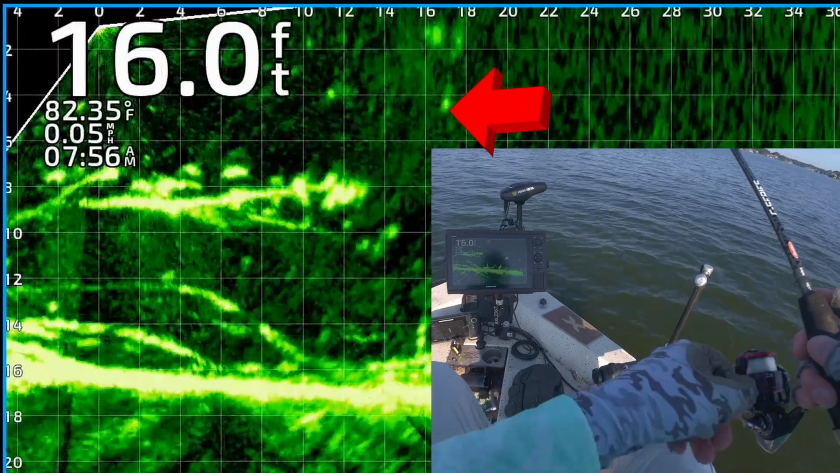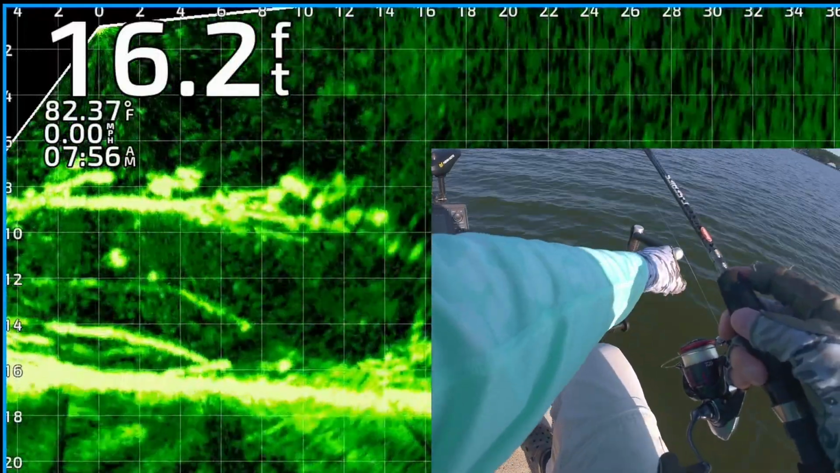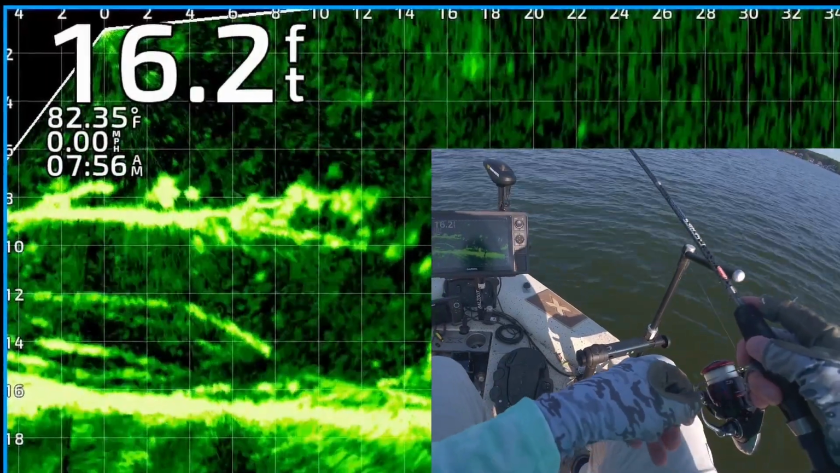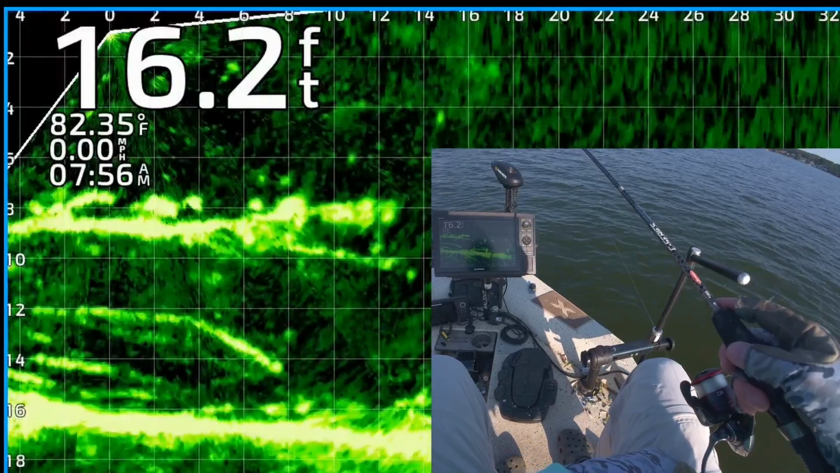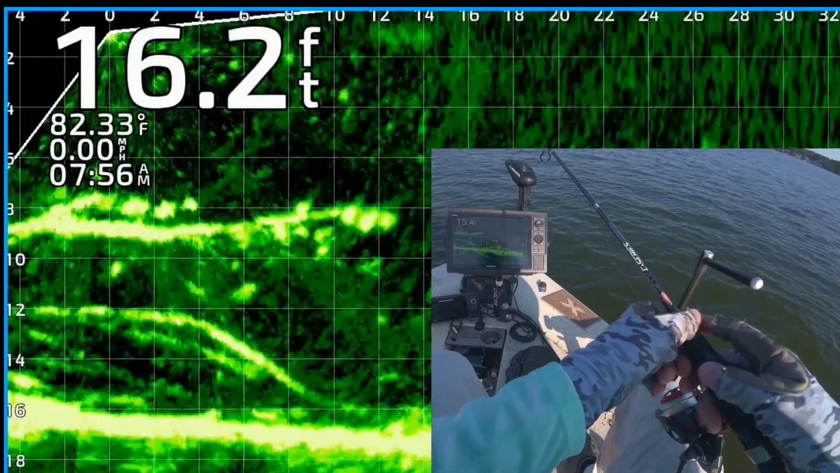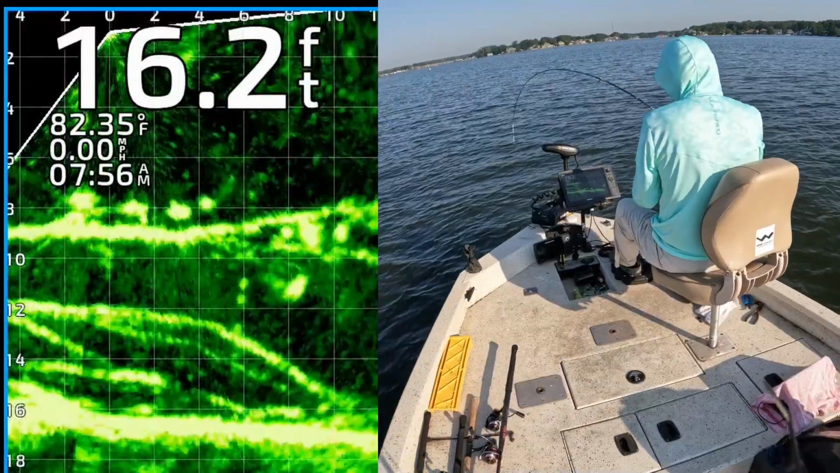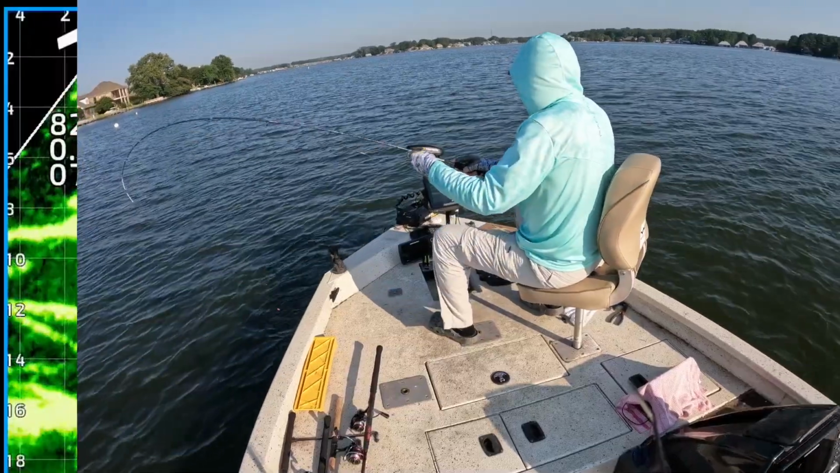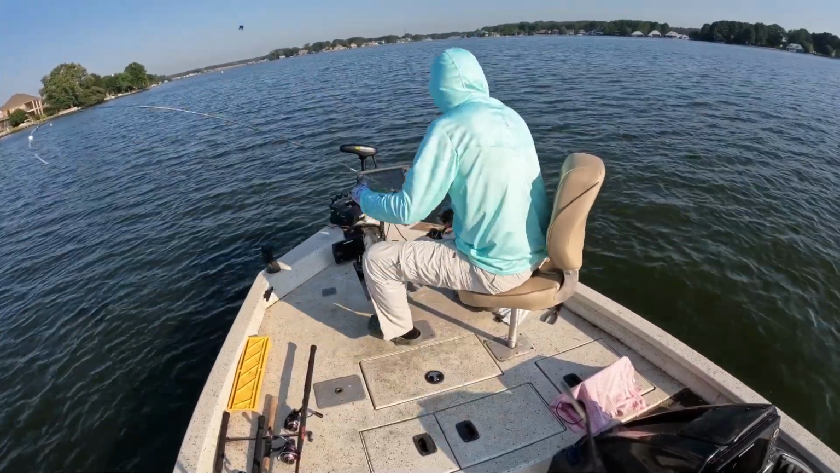There's a bunch of crappie or some kind of fish on that limb right there. There's my jig and weight. Dropping down to it, and I'm just going to drag it across the top of the fish, kind of twitch it every once in a while. And one of them's about to get it, can't really see it. Got to line that transducer up. One of them came up behind and got it right there. There's one. Just like that. Get up here, white crappie.